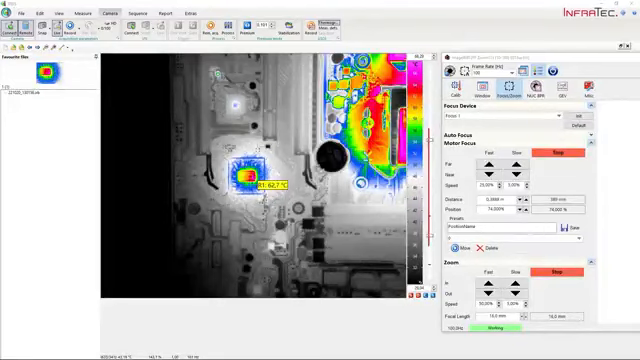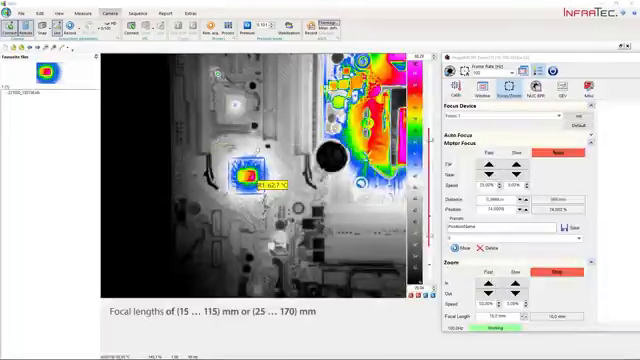With the shown setup, the camera is looking on the PCB, and with the IRBIS software we see the infrared image captured by the camera. The distance to the PCB is about 60 centimeters, and we have the wide angle position of the zoom lens. So we can see the temperature distribution of the big area of the PCB. If you would like to see the center of the image where the region of interest is positioned, we can zoom in.